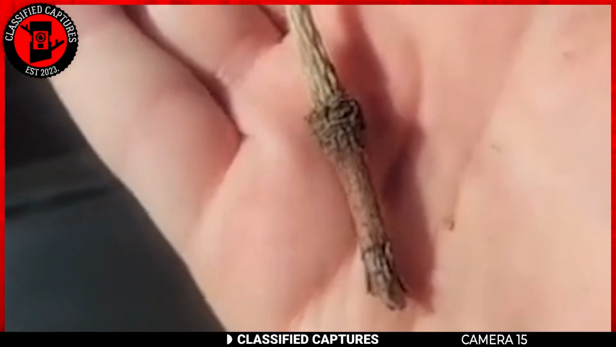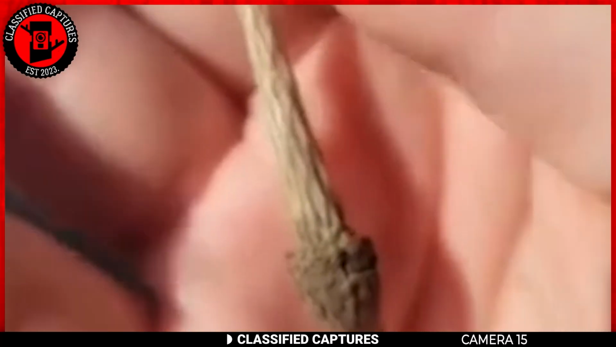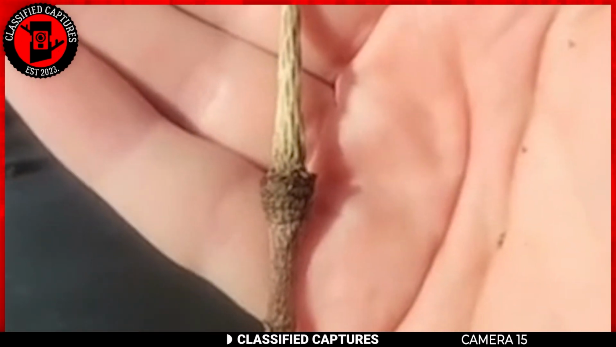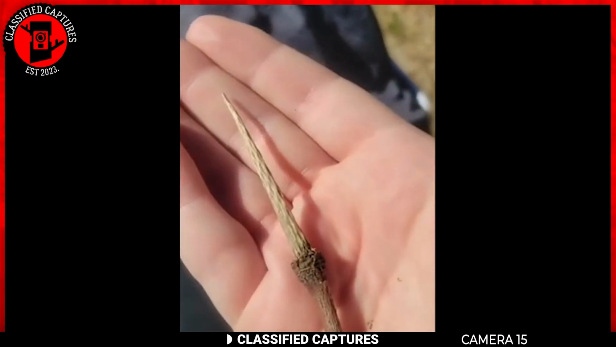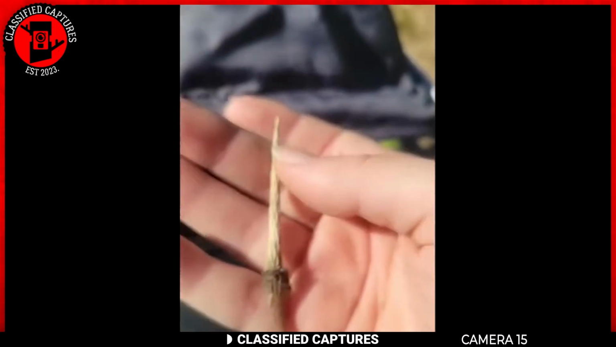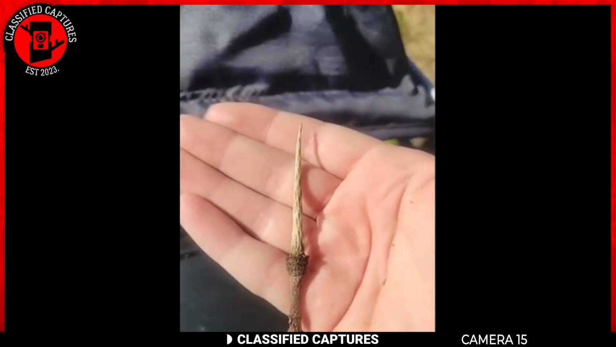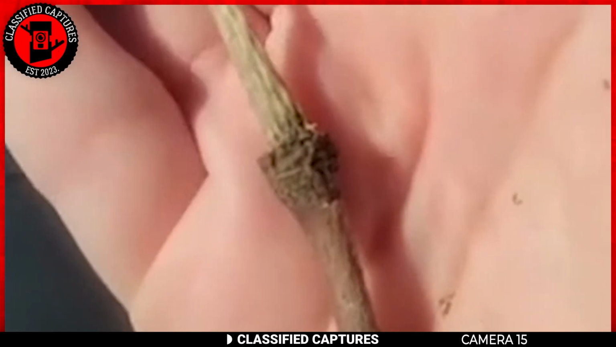This video was captured by a woman during a casual stroll down the road when something unexpected fell from the sky, a tiny spear-shaped object made out of wood. Now, this wasn't just some twig or random debris. It had a distinct shape, almost resembling a miniature spear or sword with fine detail that made it look handcrafted. The strange part, it seemed to come from nowhere, just dropping down in front of her.